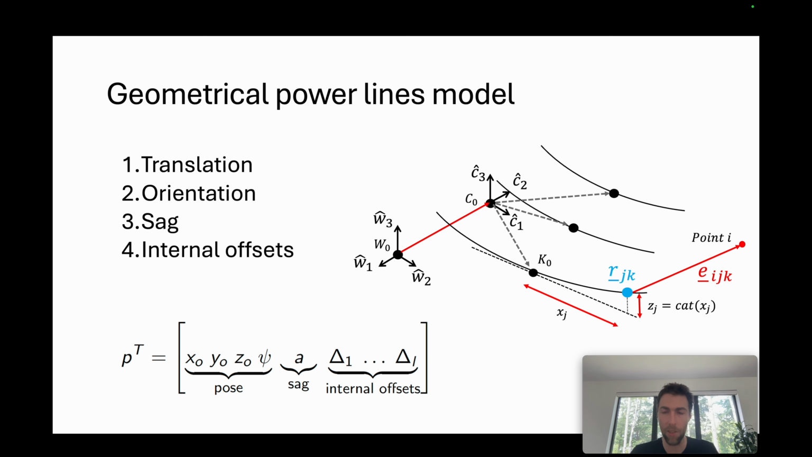So here the approach is to say most of the power lines share a pose, so translation and orientation, and also a sag parameter, which is basically the curvature. It's an approximation, but it's good enough. They almost have the same sag. And then what is the difference between various conductors in the array?